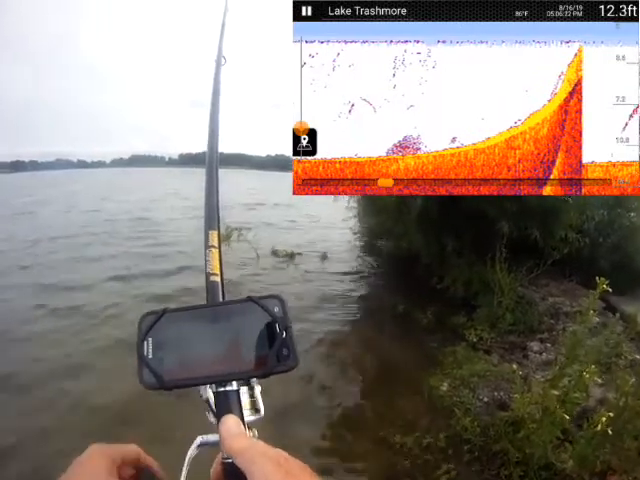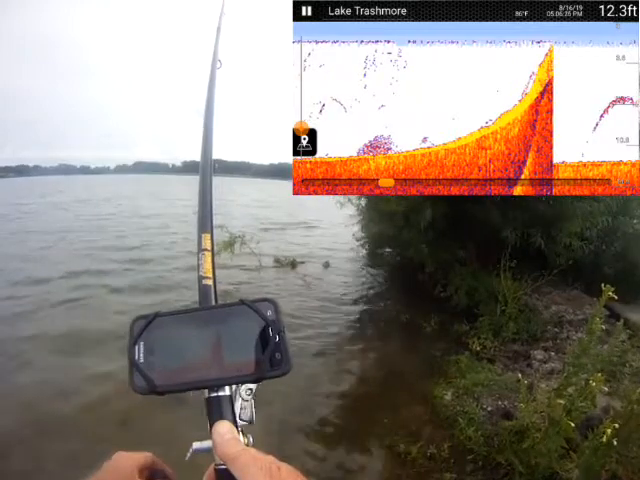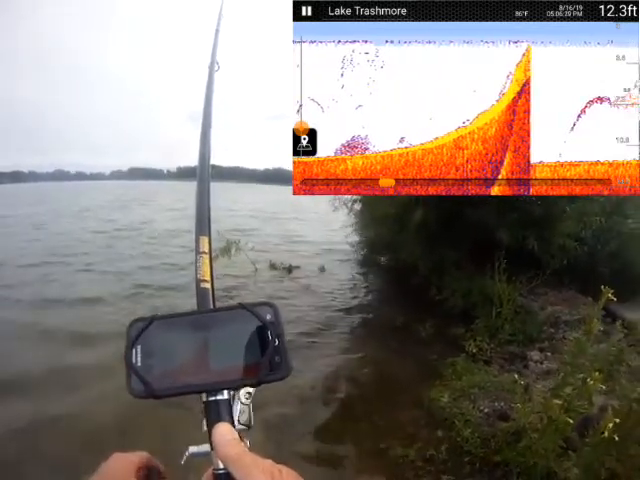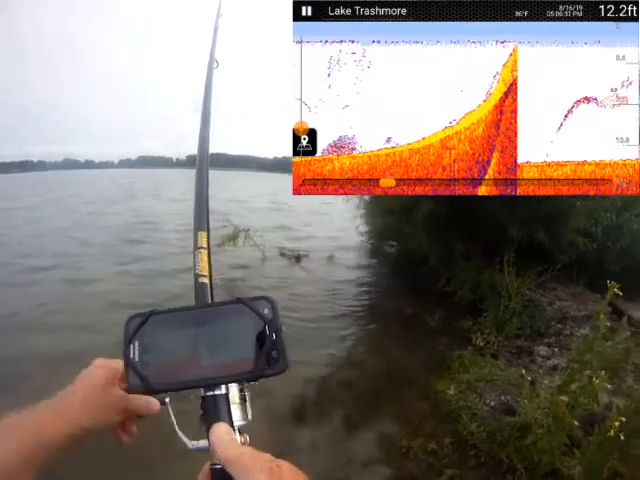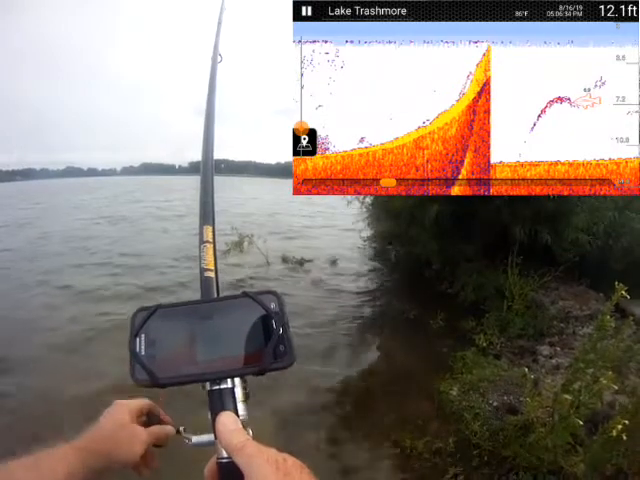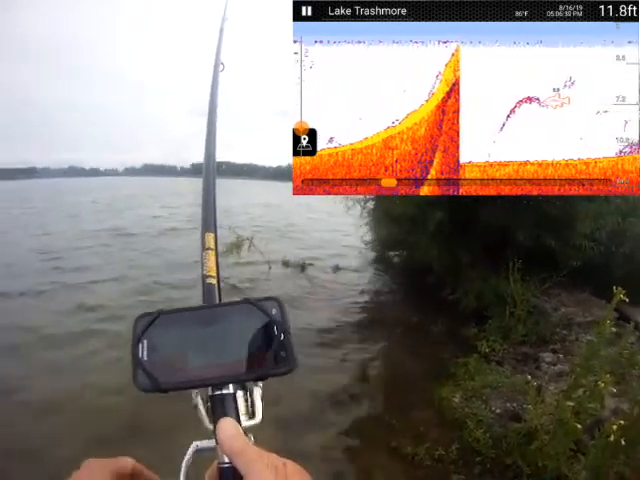Ooh, there's a big fish. There's some kind of collection of big fish right there. Oh yeah. In the mid depths, like 10 feet deep, but not down on the bottom. And then there's what looks like a pile of little bait fish on the bottom.